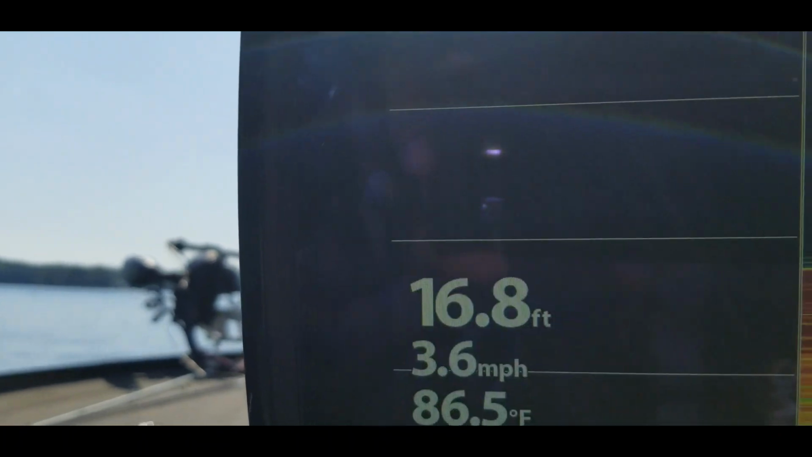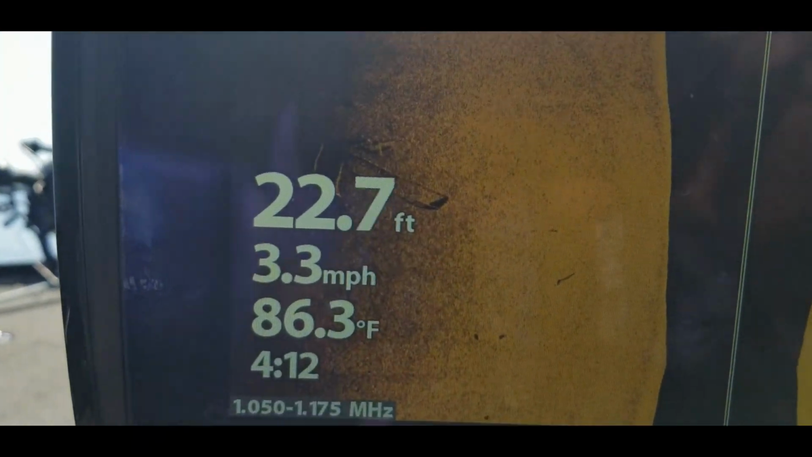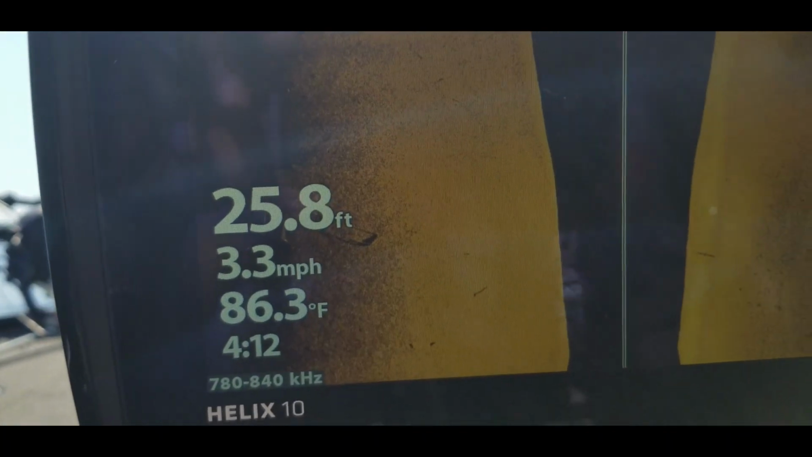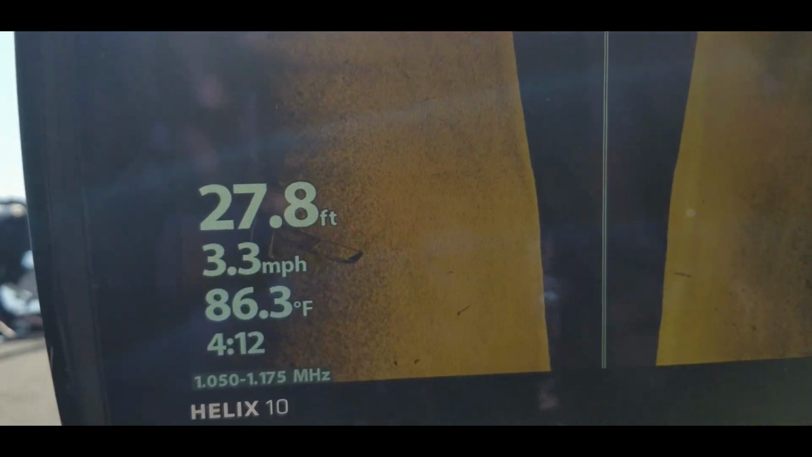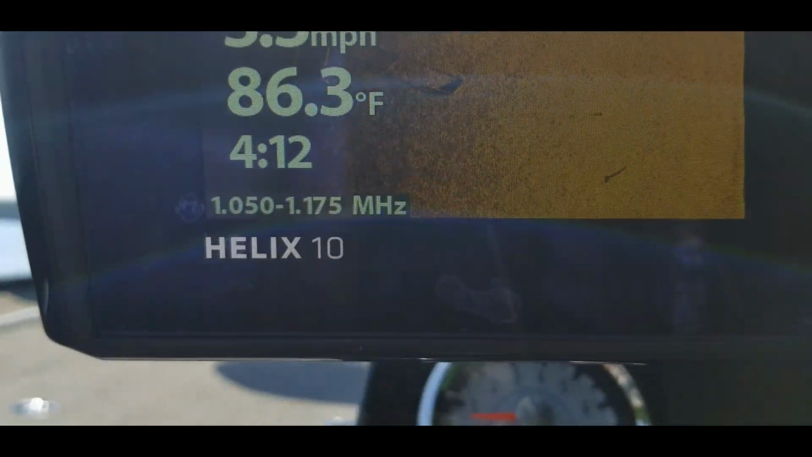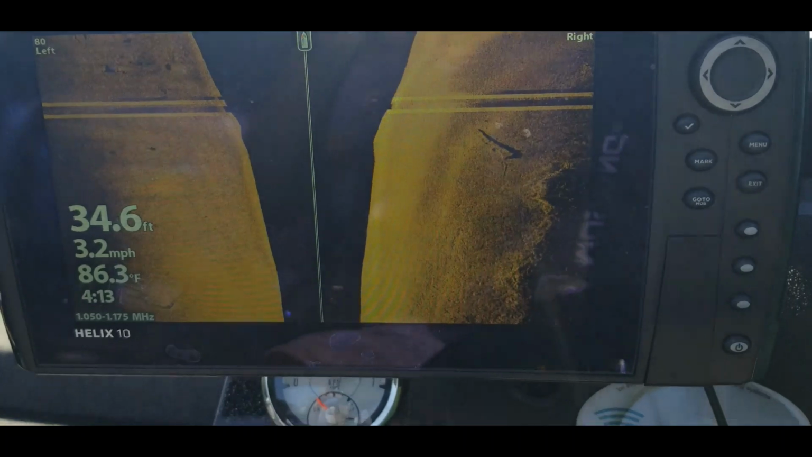Let's see if I can get to my side imaging. Go there, it goes right there. So check that out, guys. I don't know if you can really see it all that well. Let's change the contrast on there. There we go. So you can kind of see it a little bit better. Looks like some type of, could be a part of a dock or something like that in the water. But just wanted to show you guys that.